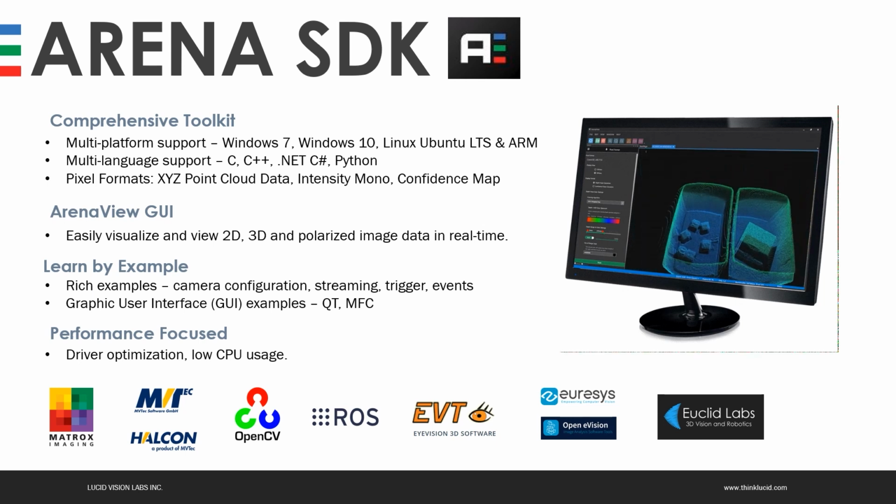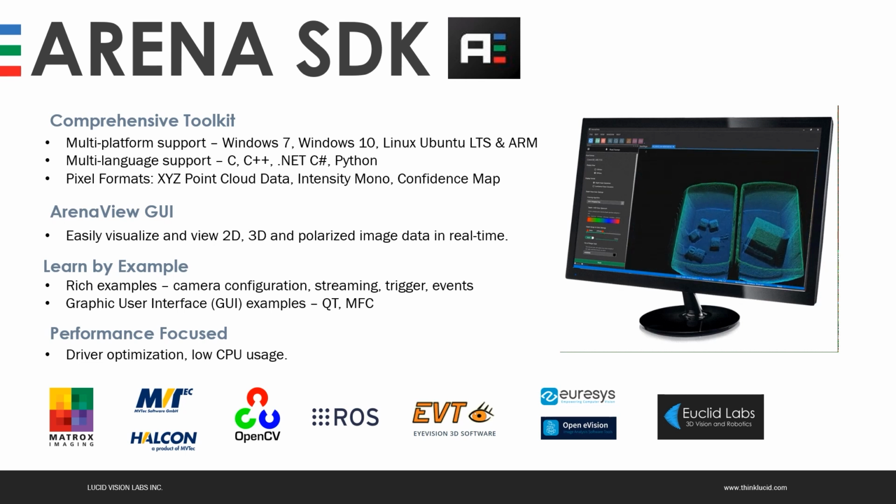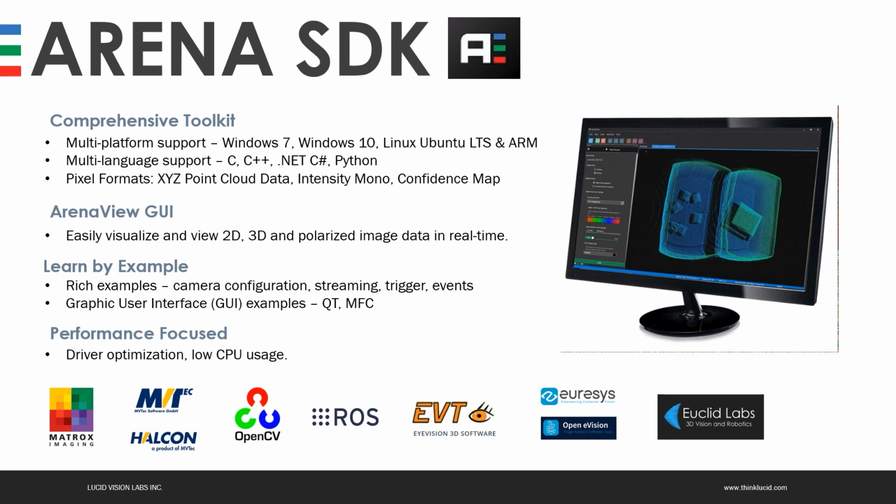That is a comprehensive toolkit supporting several platforms, Windows and Linux, x86 and ARM, multiple languages, C, C++, .NET, C#, and Python, and various pixel formats. We have an easy-to-use GUI providing both 2D and 3D view, and that lets our users evaluate and prototype their application very easily.